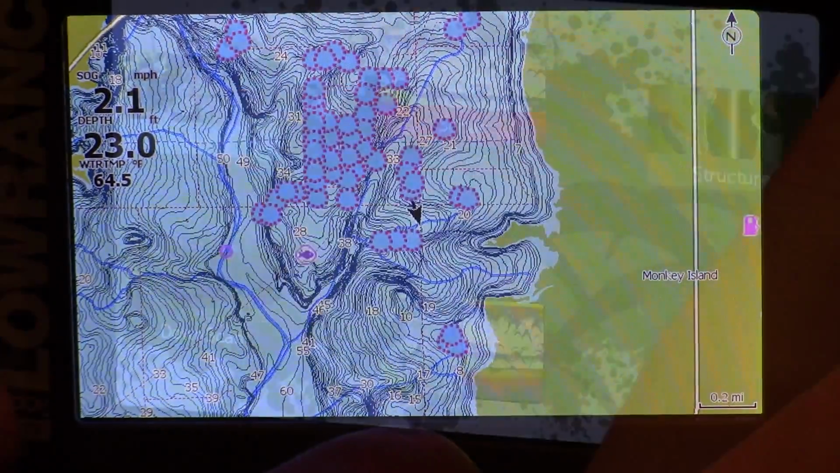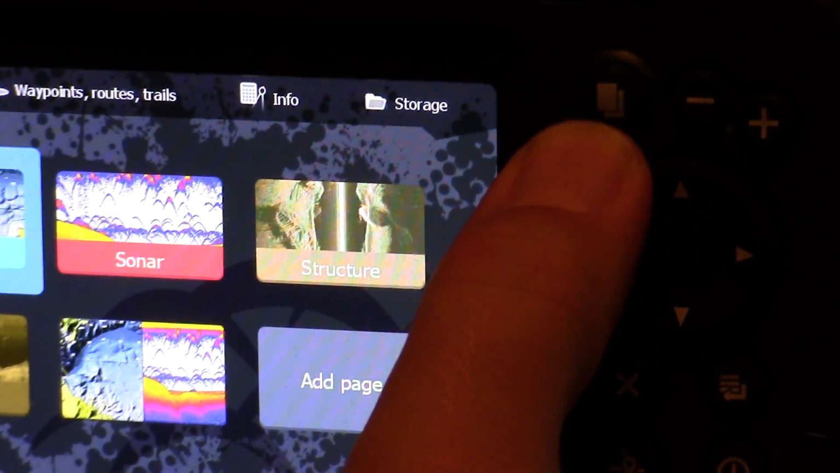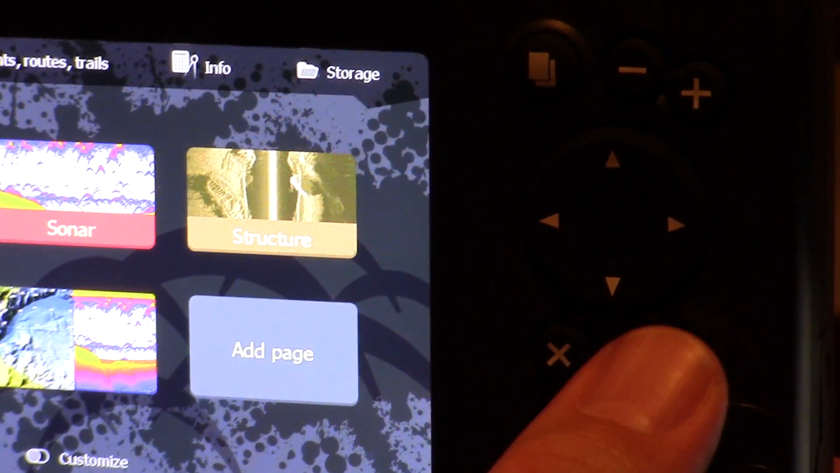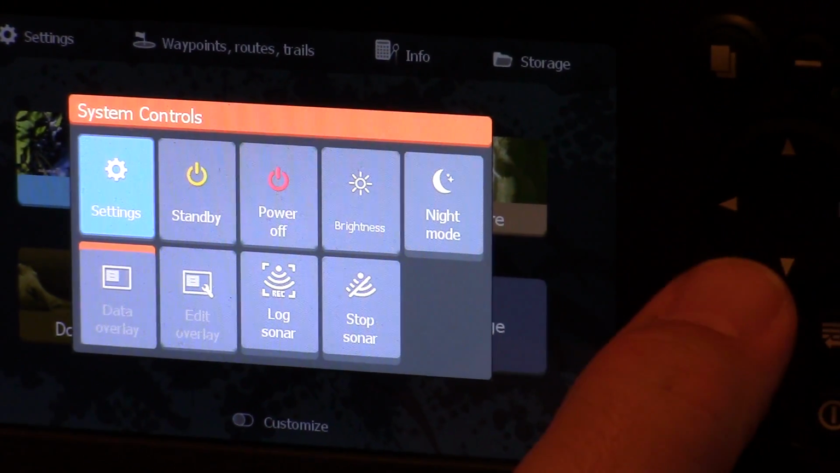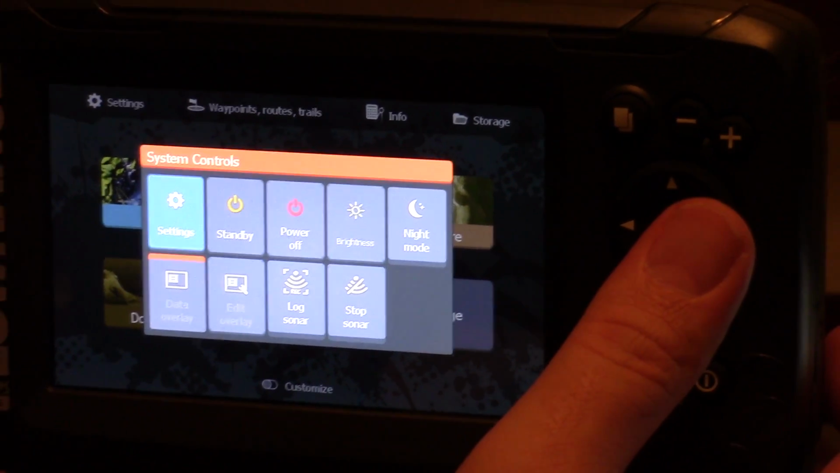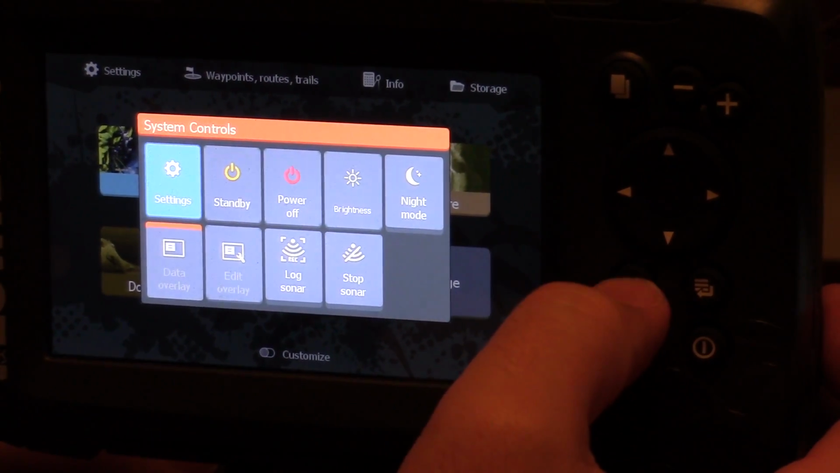And we're going to go here. Okay, yeah. So if we hit this page button, so when we were in the menu system there, that shows you how to change, and I'll go back to that. By hitting the power button, it brings you into the system controls, and you can modify certain things like your GPS settings and stuff like that, your sonar settings to some extent. These are actually fairly dumbed down units in the sense of, like, there's not a ton of settings you can manipulate because they're trying to make it simple for people so they don't get overwhelmed with everything.